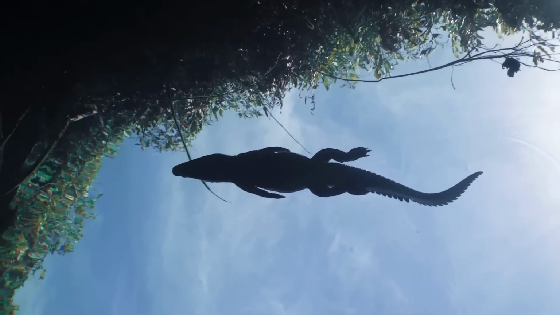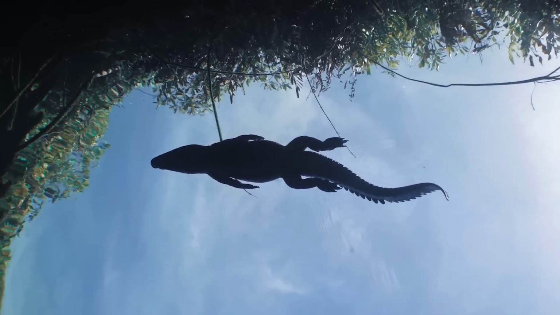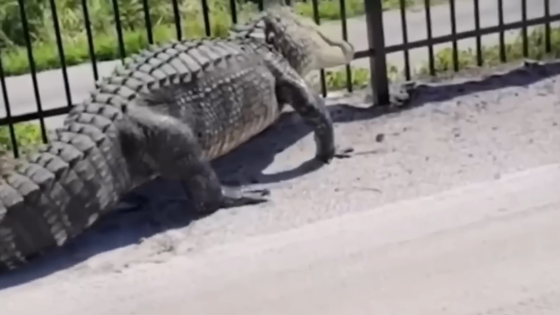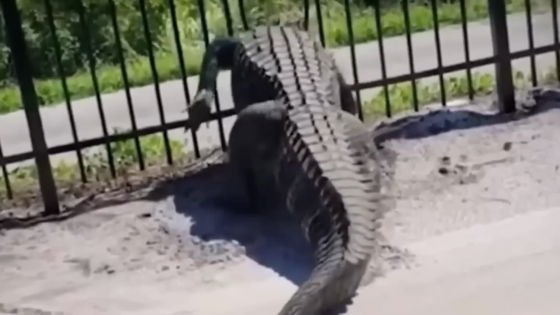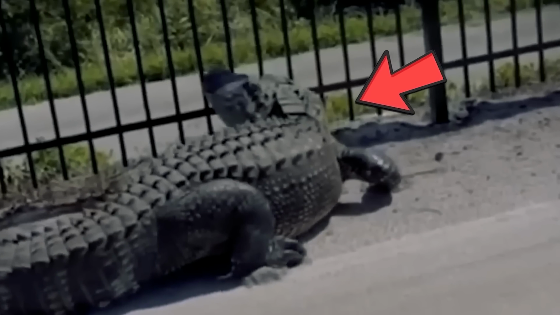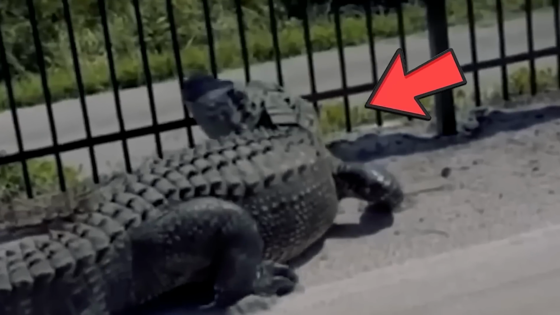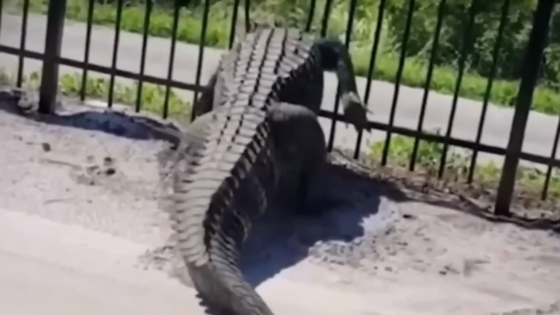Unleashing the beast. Get ready to witness the awe-inspiring power of one of the world's most formidable creatures, the crocodile. This astonishing footage shows a crocodile effortlessly bending and breaking a metal bar fence, showcasing its incredible strength and force. As the crocodile approaches the fence, it uses its powerful mouth to insert itself into the openings, causing the bar to easily bend under its sheer force.